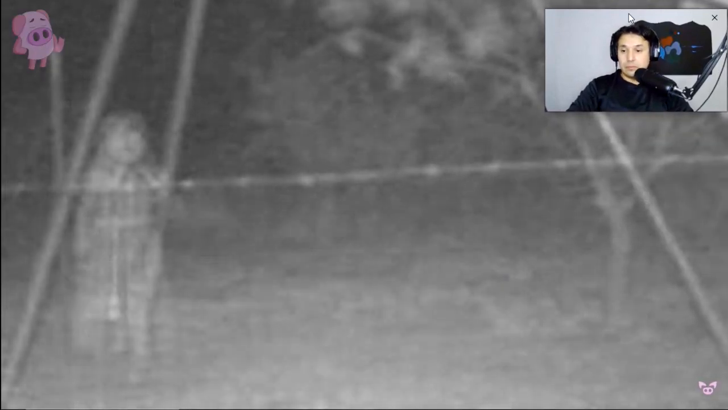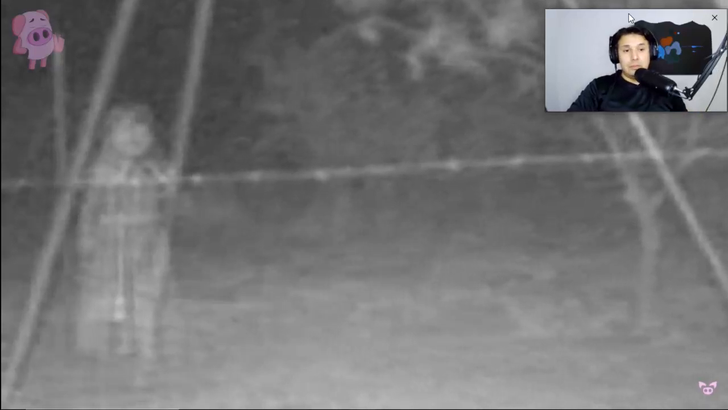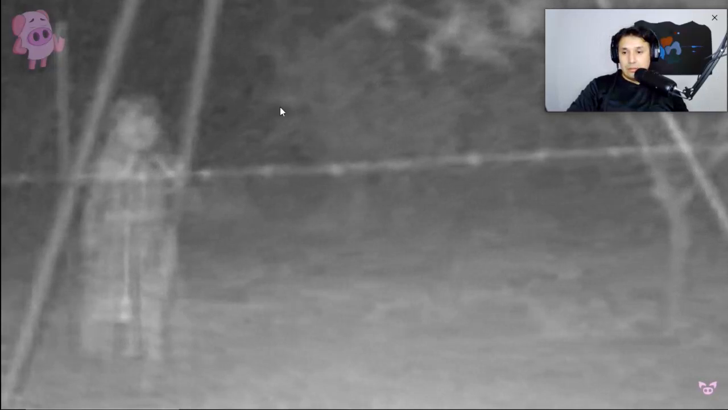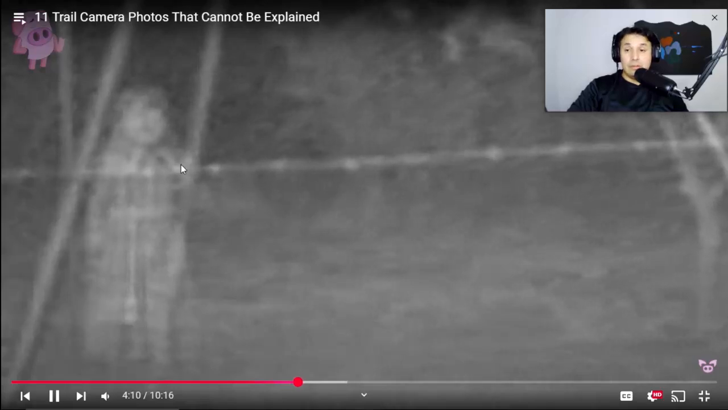If you look closely, the lower half of the girl also appears to be transparent. You can see the ground right through her dress. Has this trail camera actually captured a ghost wandering silently through the woods at night? That would be weird. This one is definitely a weird one. I've seen that one before.